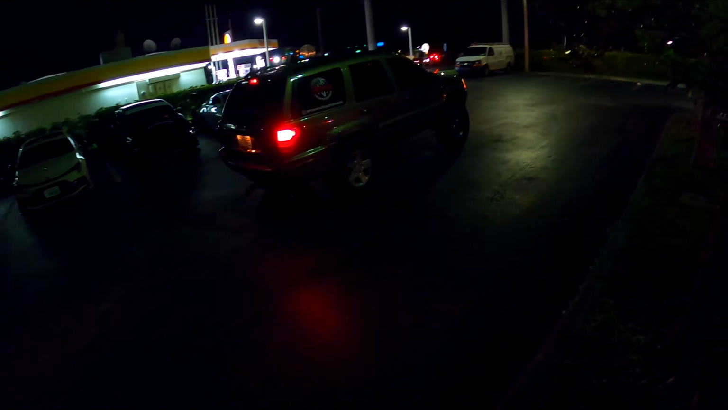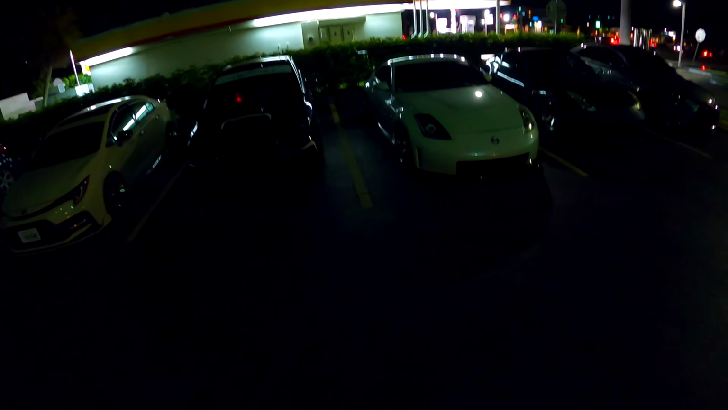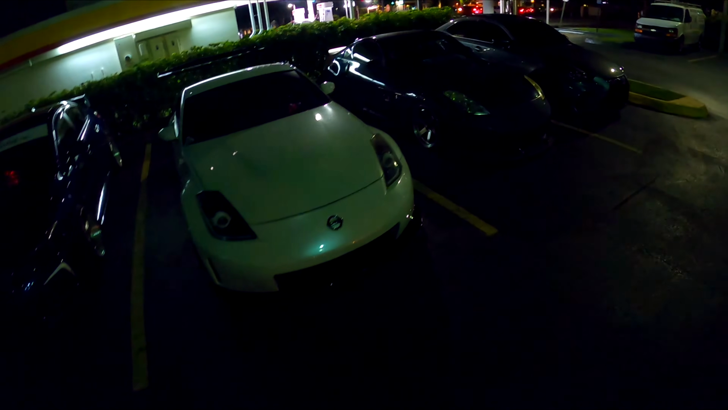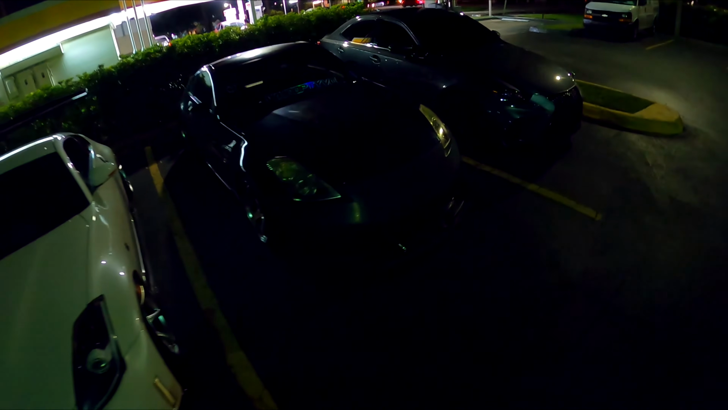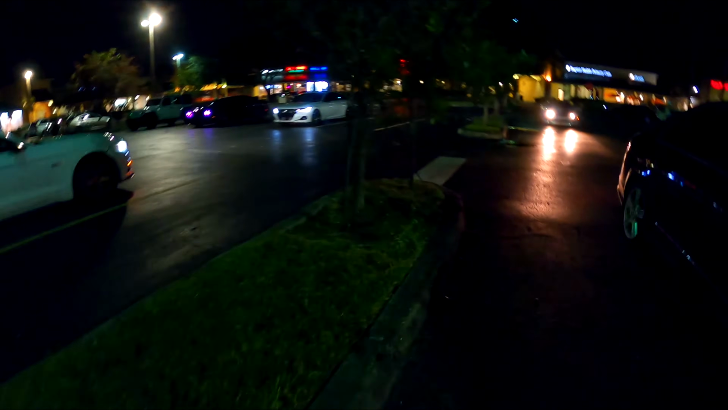Got some whips out here. Damn. Madman. Here we got the Z's. This is the Z from the last meet, and this is the Z that has the Avids. Uh-oh, look who's pulling up.